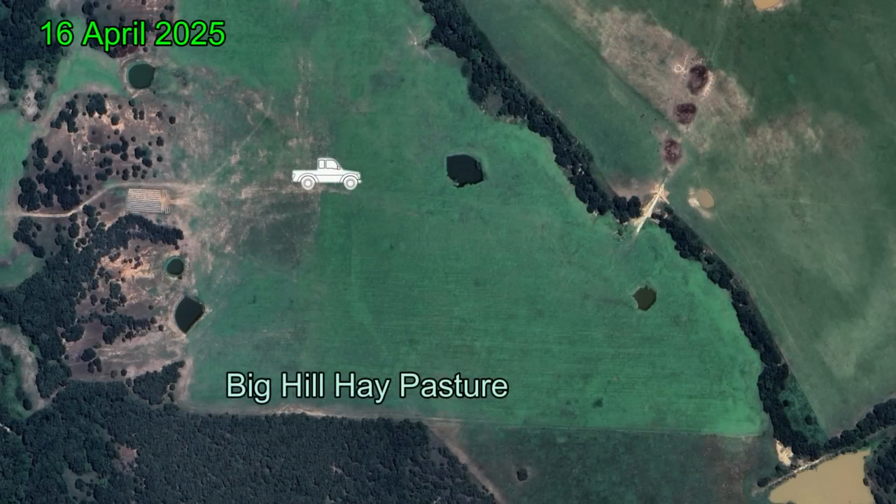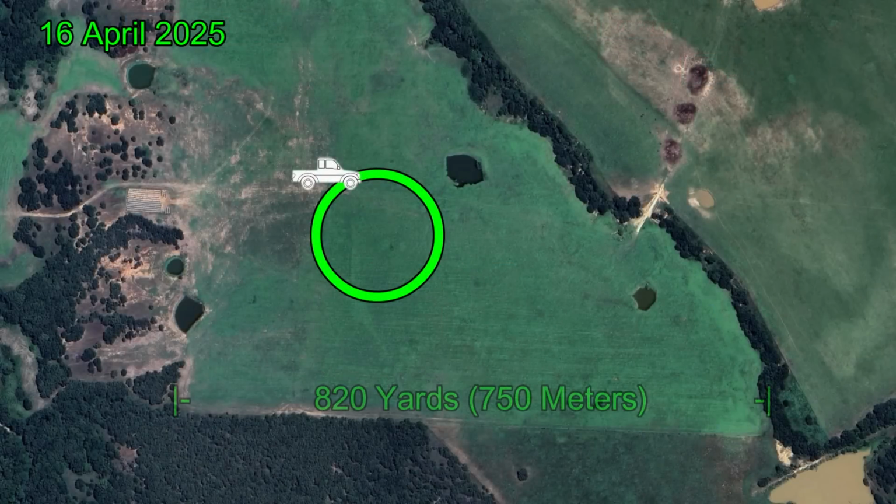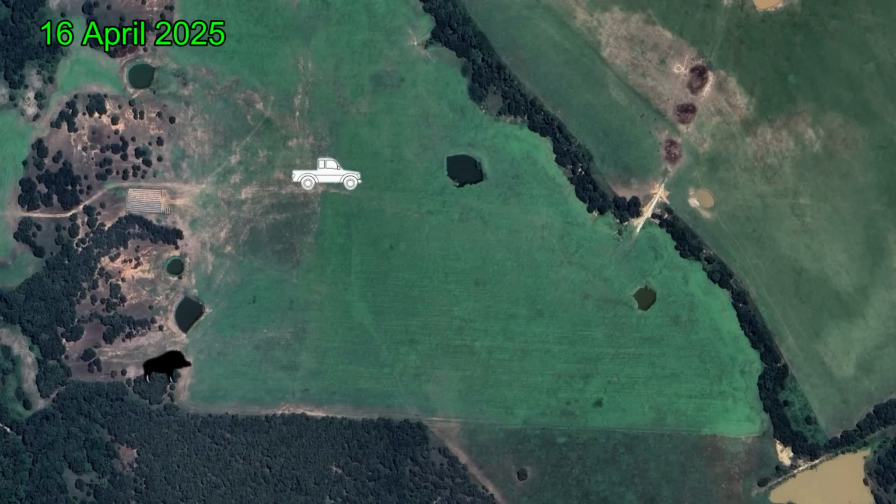So this is what it looked like. Here I'm set up in the field. The green circle is where the majority of the rooting is going on. The field itself is quite large. As I'm showing, it's about 820 yards wide. The hogs are going to come in from the west. They're going to come towards the truck. I get out of the truck. I come towards the hogs. The cattle chase the hogs, and eventually the hogs move off property.